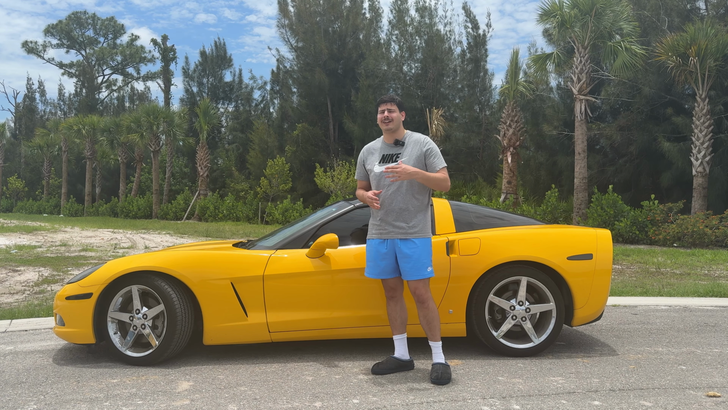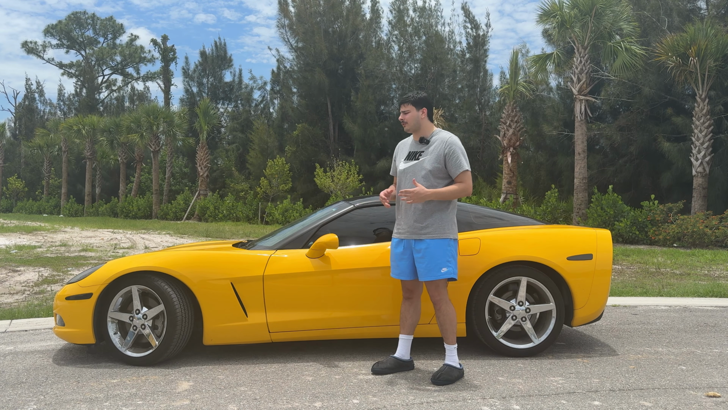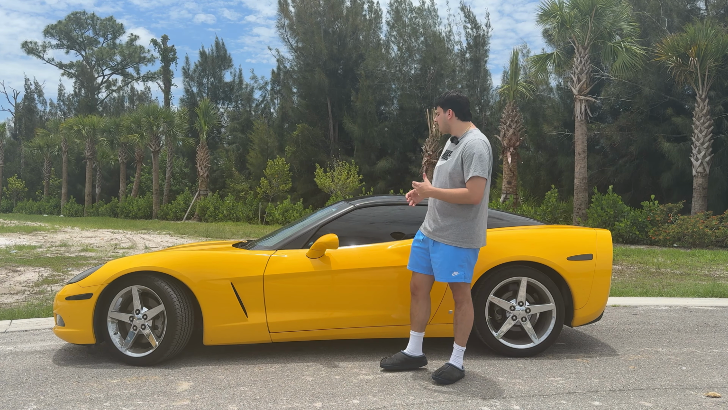Like I said in the video, I've had this for over 3 years, this 15% window tint everywhere except for the front windshield. So I've gotten an opportunity to really experience what it's like.